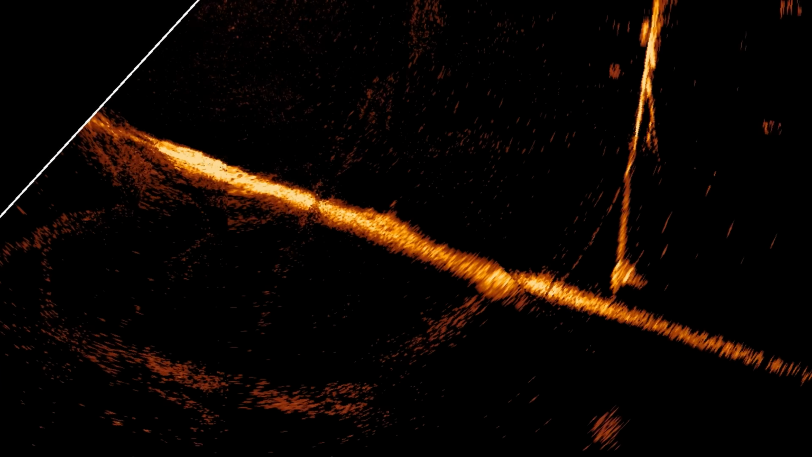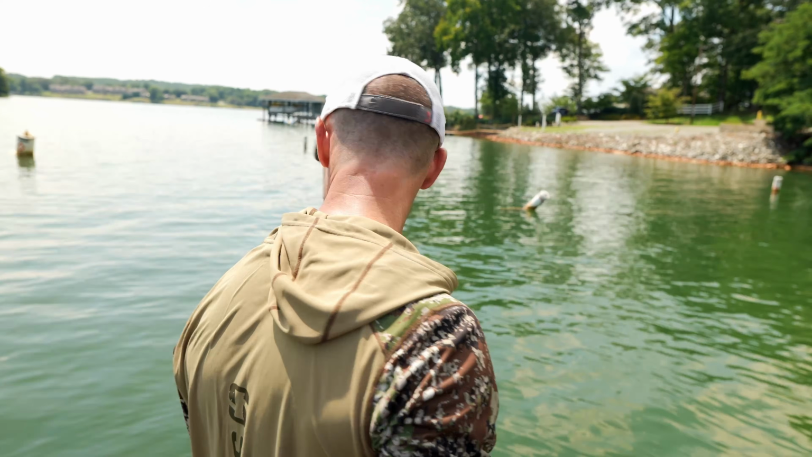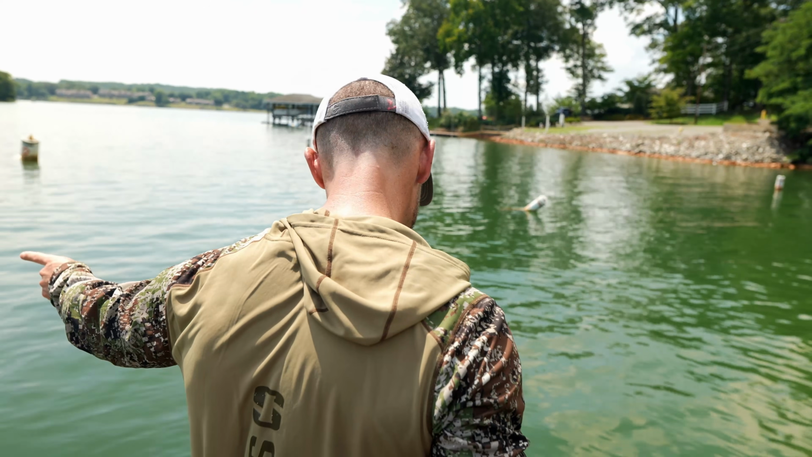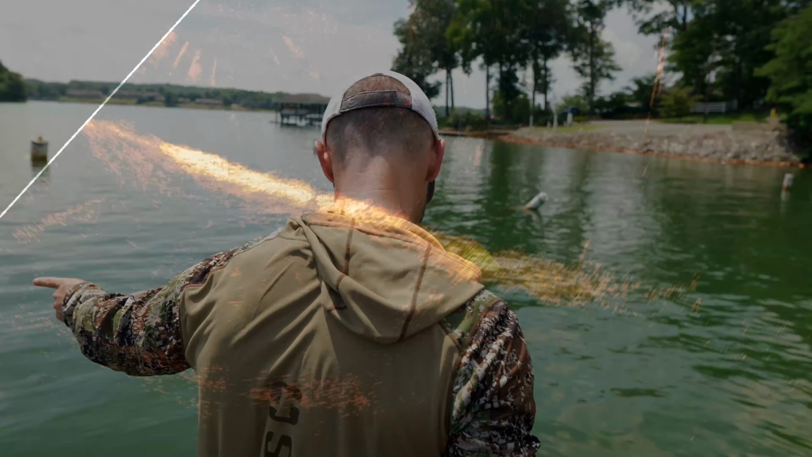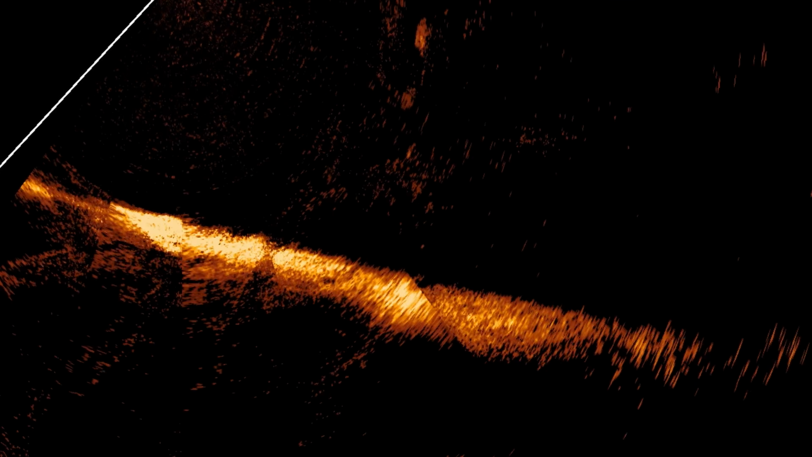I have never fished near these buoys. Maybe I will, maybe I won't. But I'm just saying, this one right here is real close. I'm gonna move over to be able to scan, and there it is right there. There's something standing right there near it. Now I finally got it in the view there.